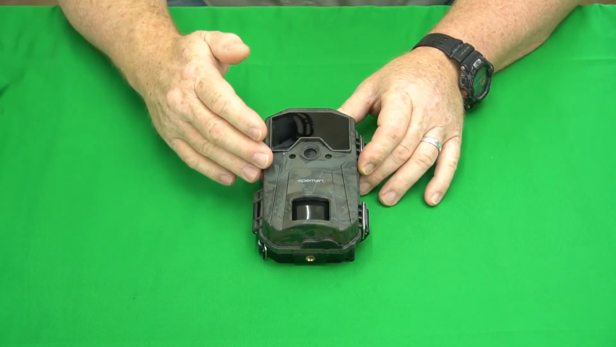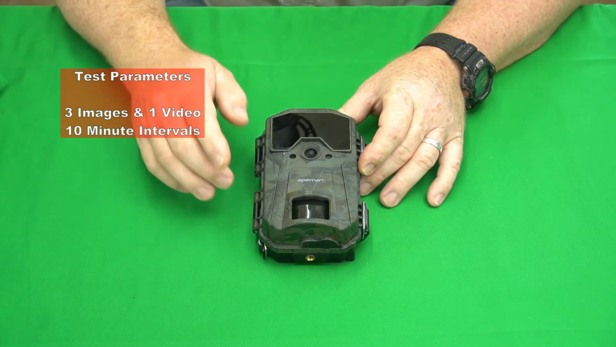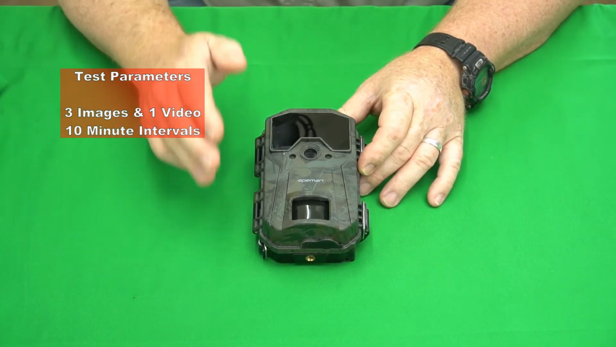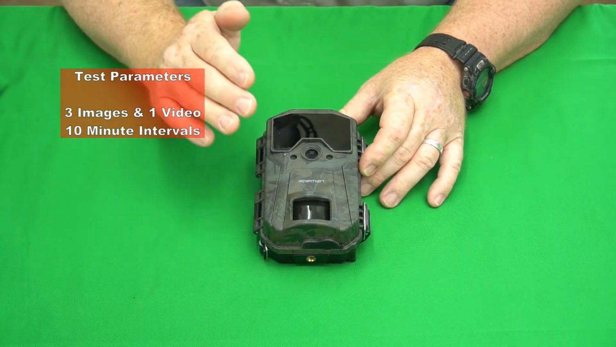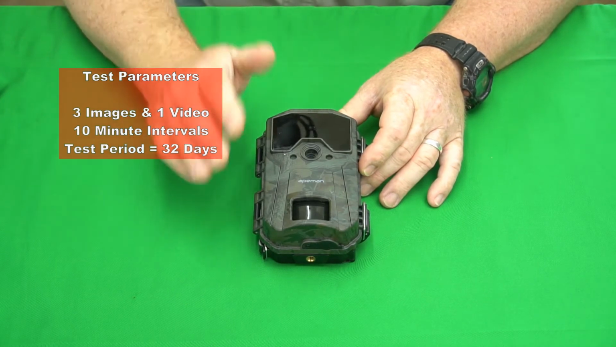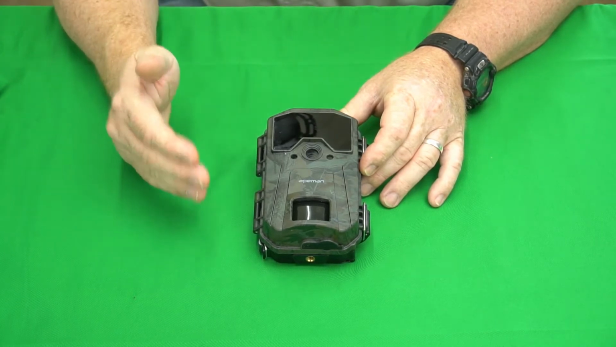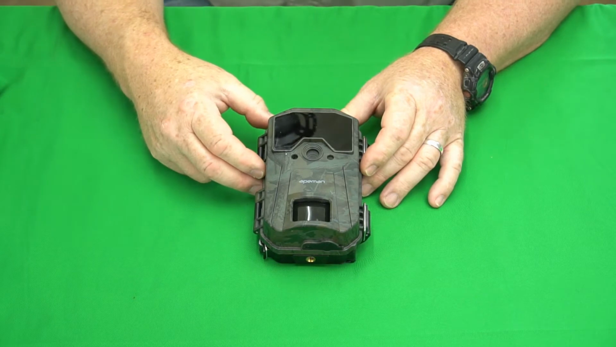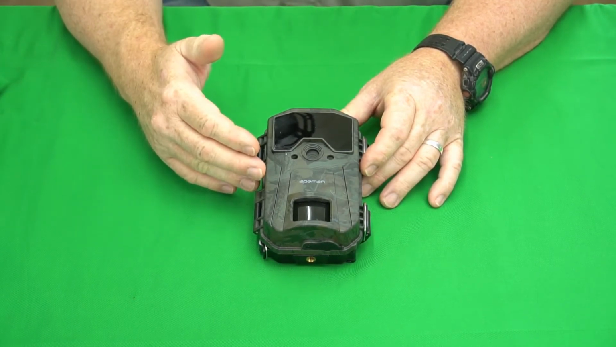So the parameters of this test were 3 images and 1 10-second video on the time frame of every 10 minutes or when activated. Okay, so the camera was in the field for 32 days. I intended 2 weeks, but due to some family issues I had to leave for a couple of weeks. So 32 days testing, which is actually better and gives us more things to judge it by. So 32 days in the field. This is what the results were.